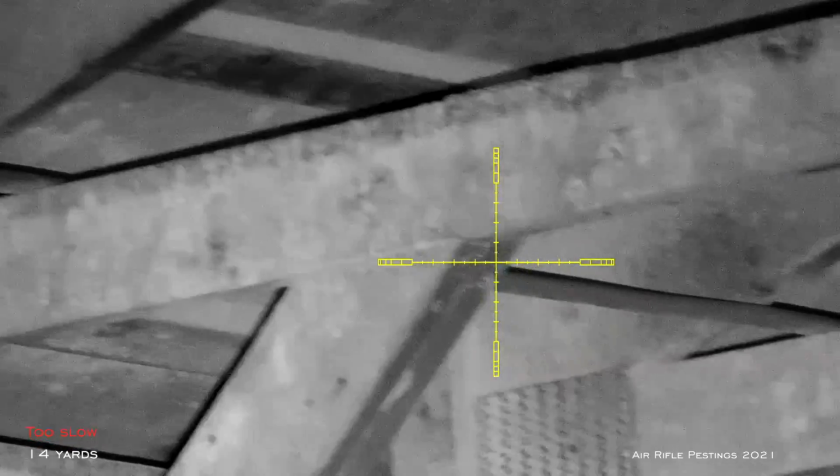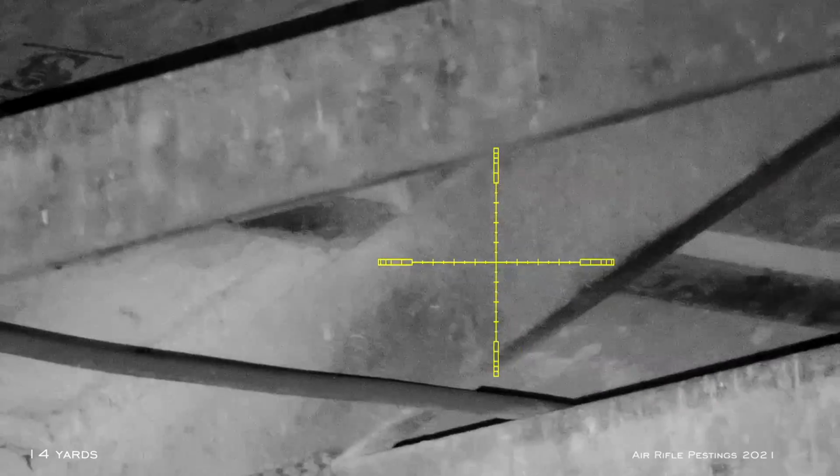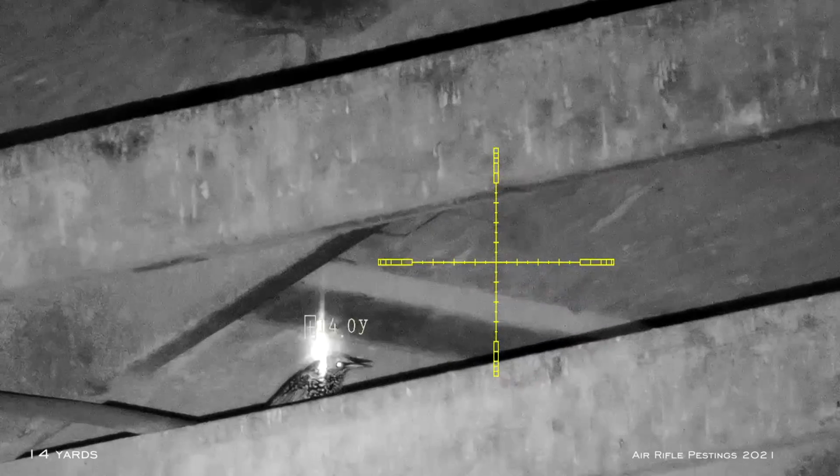I was a bit slow to take a shot, but later on he popped up anyway, so I was able to tag him a little bit further. There he is. It's starling number 19, about 14 yards away.